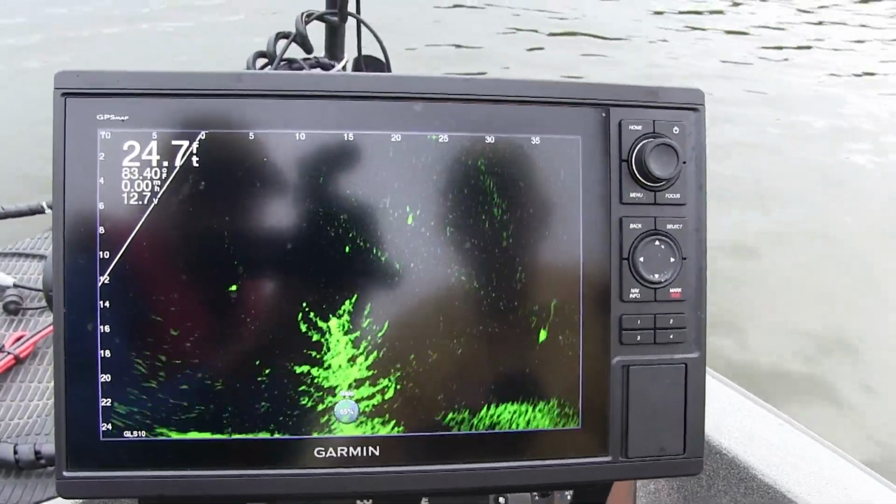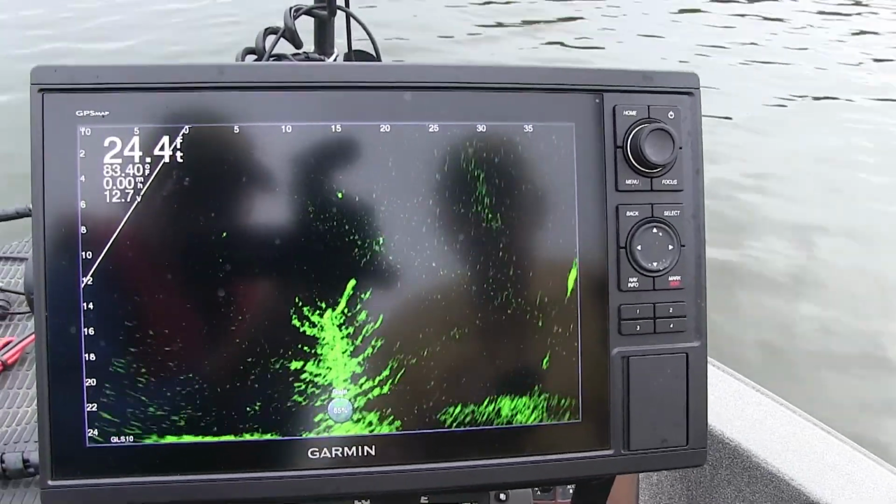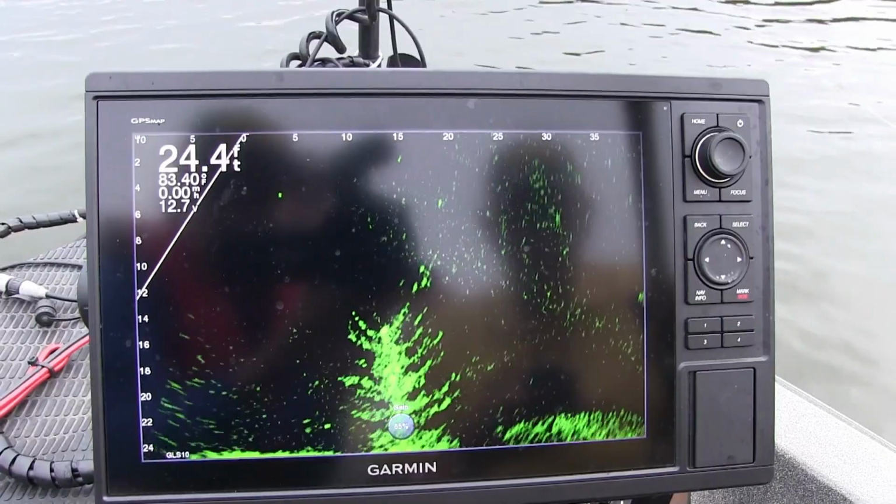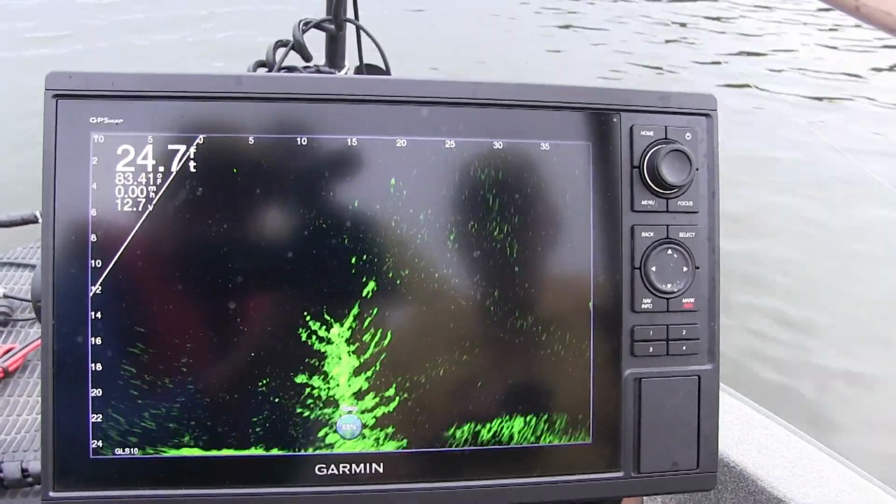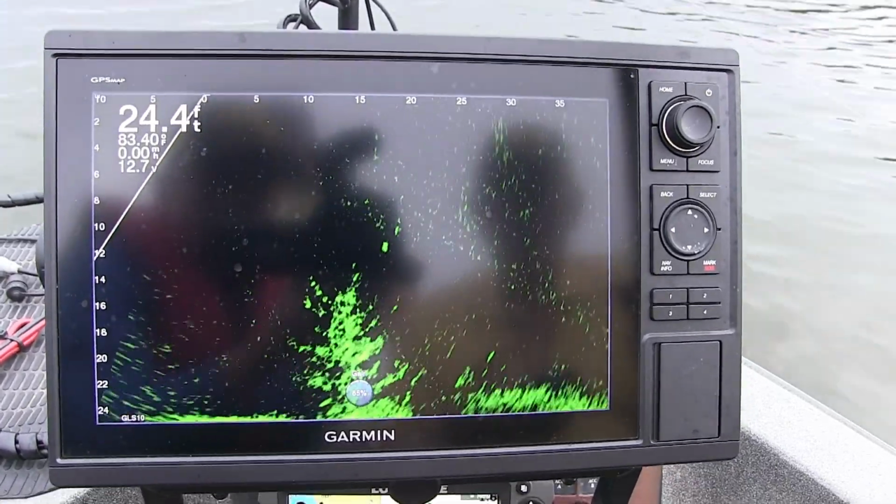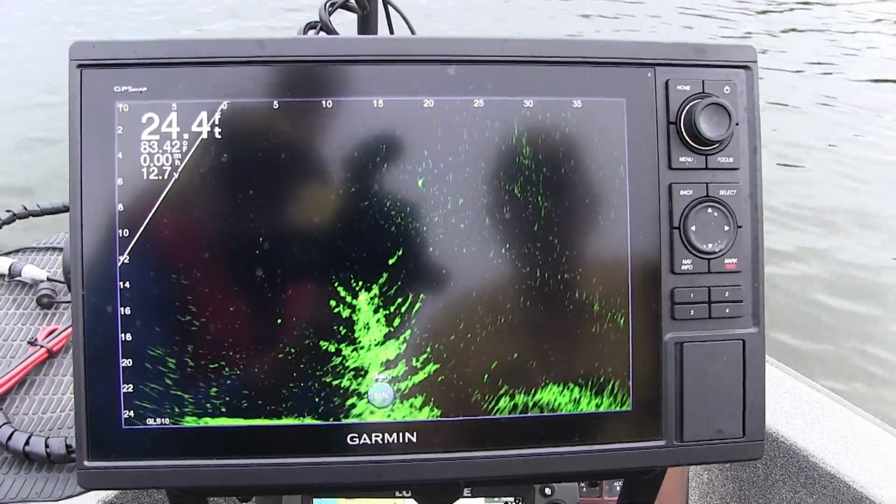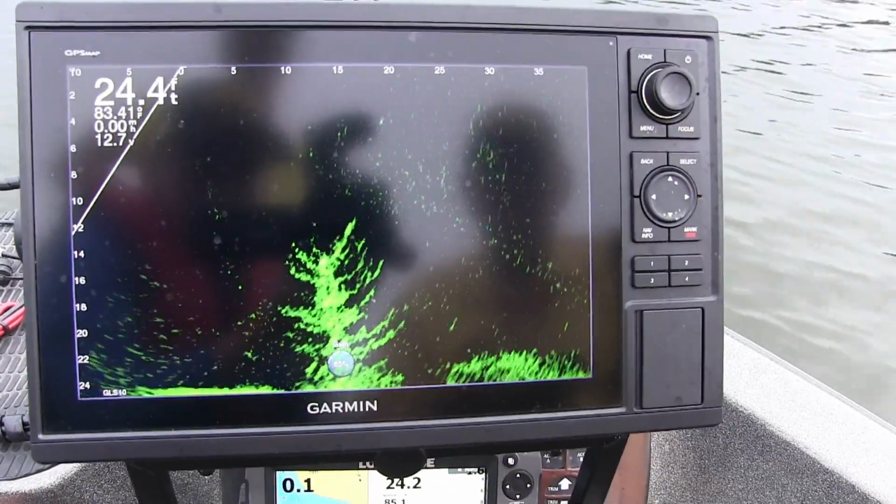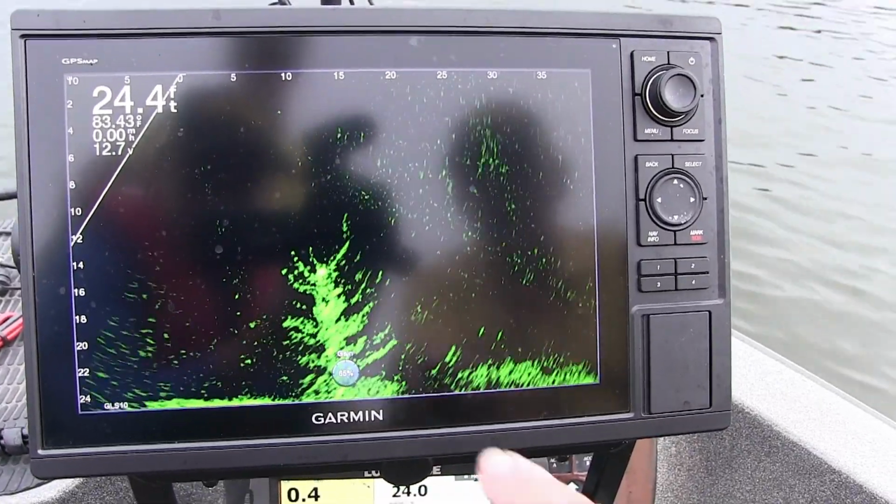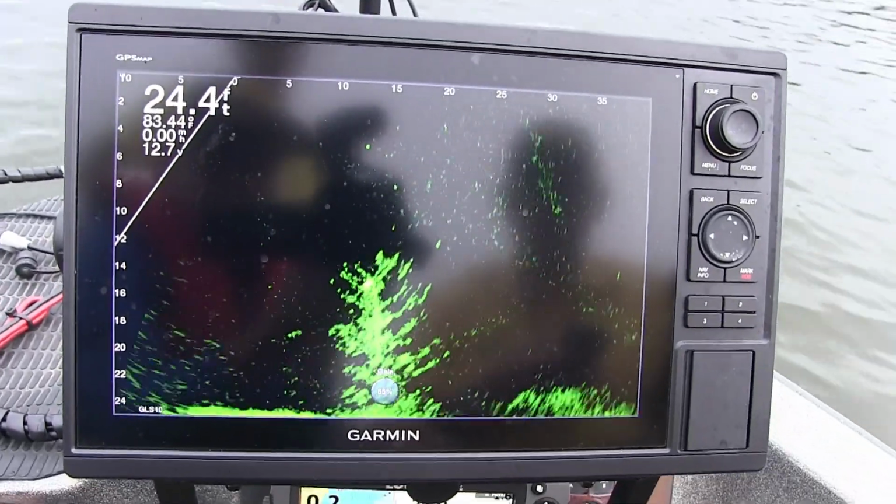Alright, there I come. It's coming down. And we'll drift right across the top. Show you how sensitive it is. There's a bright white spot right there. That's my jug holding that brush pile up.